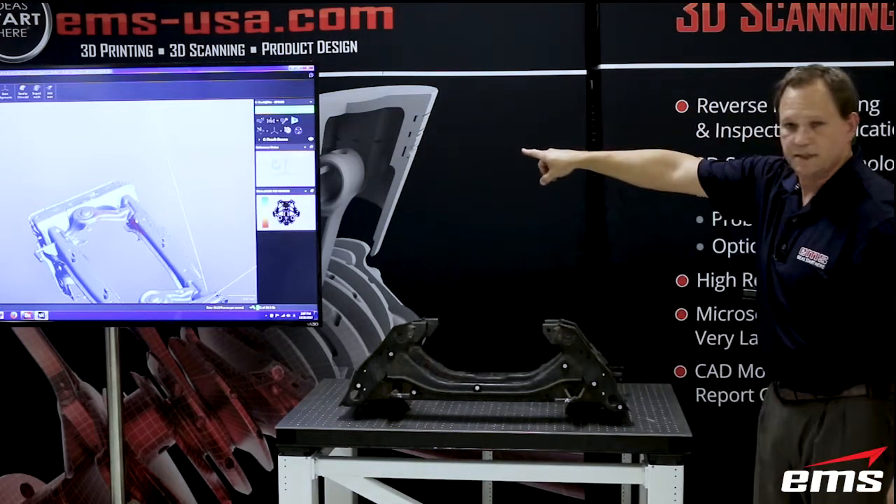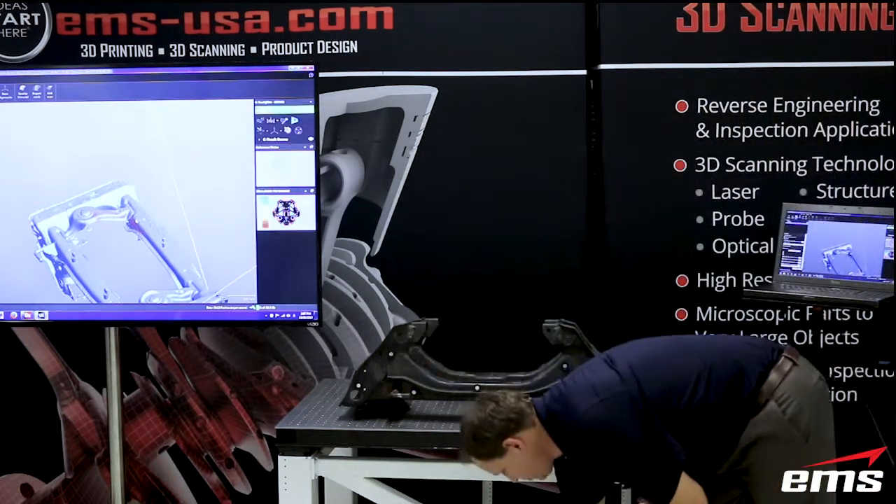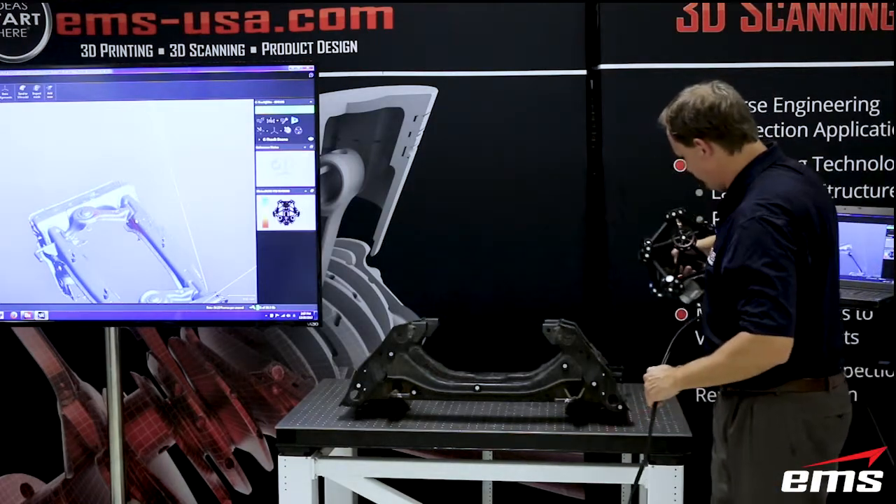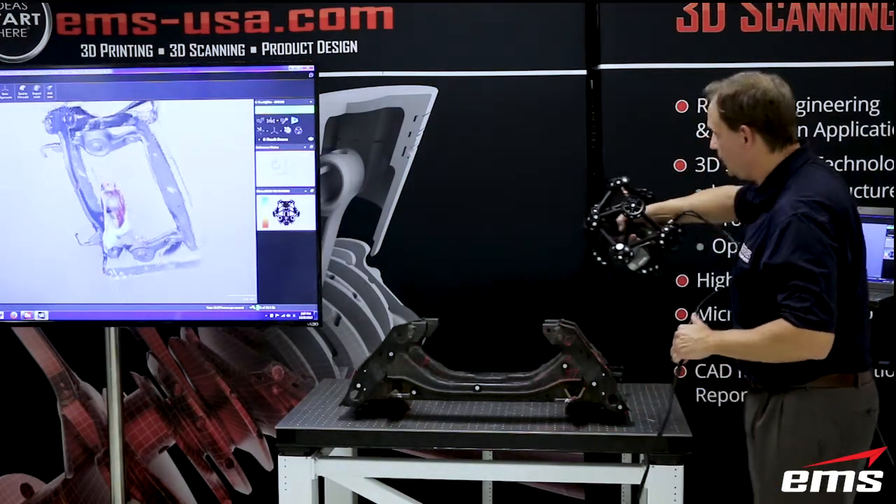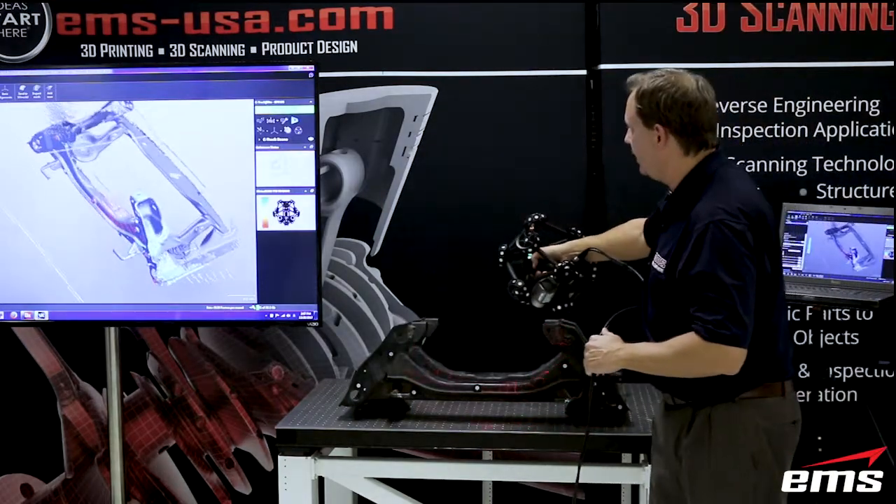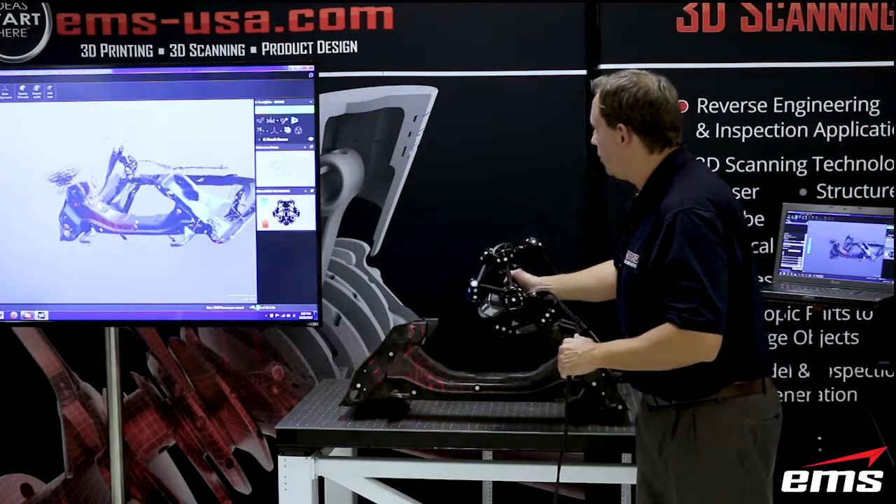Okay, so you can see it says 6 out of 10. So it still sees plenty of targets for us to continue scanning. Okay? So now you can see what it's doing. Okay, now we're filling in the backside all the way around this part.